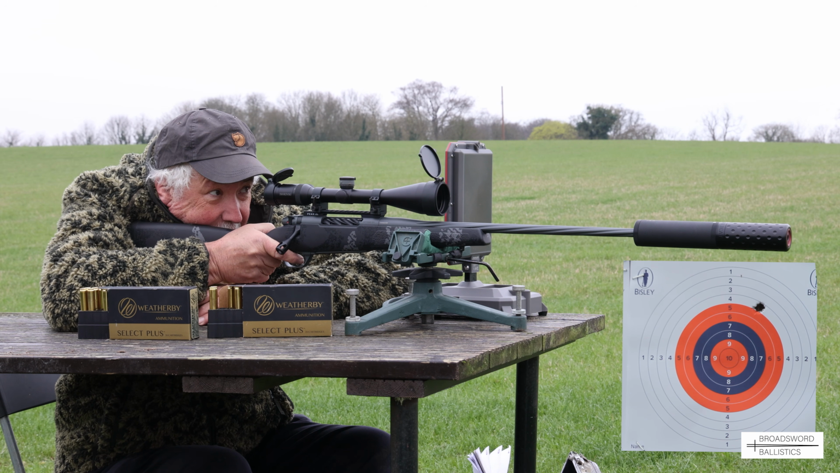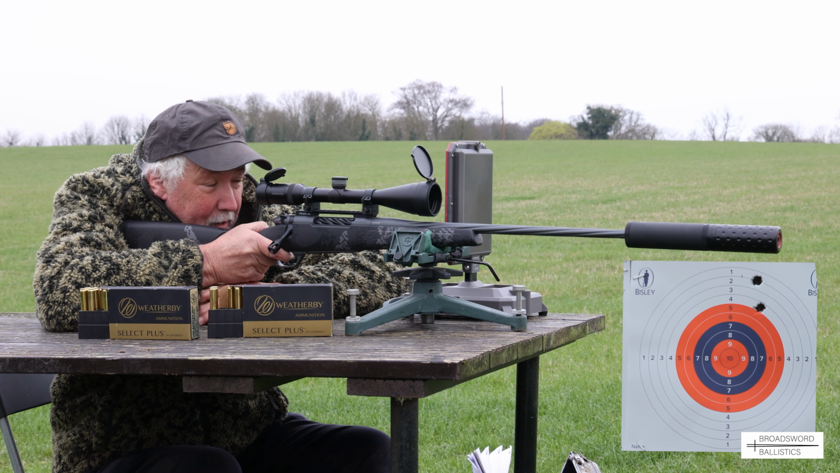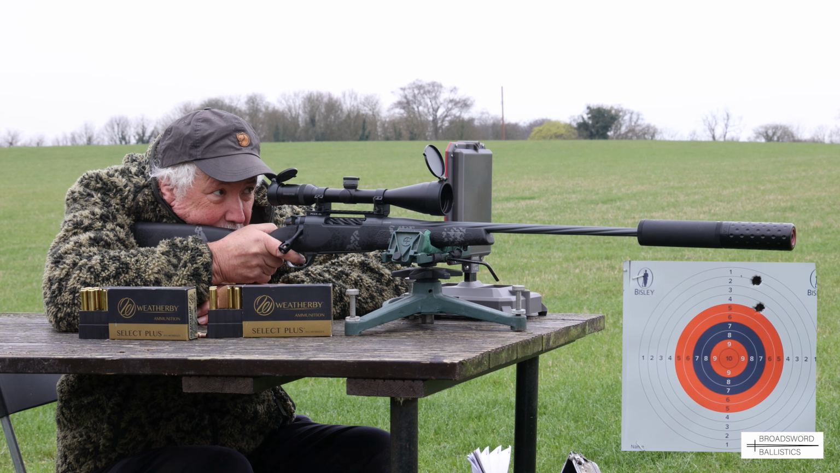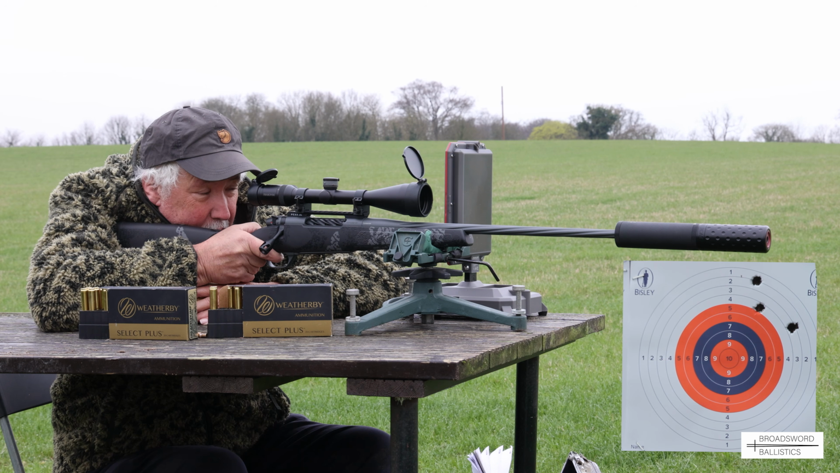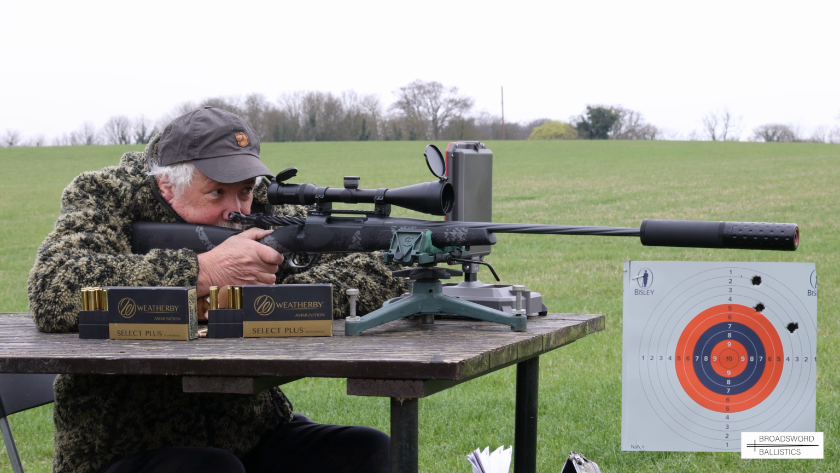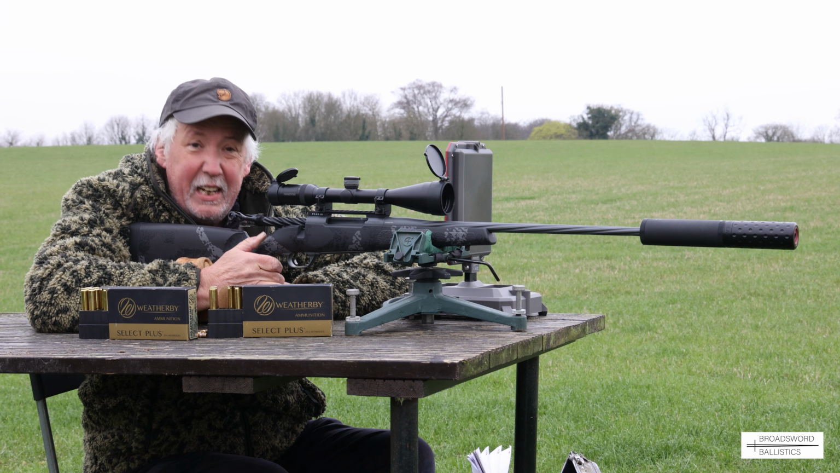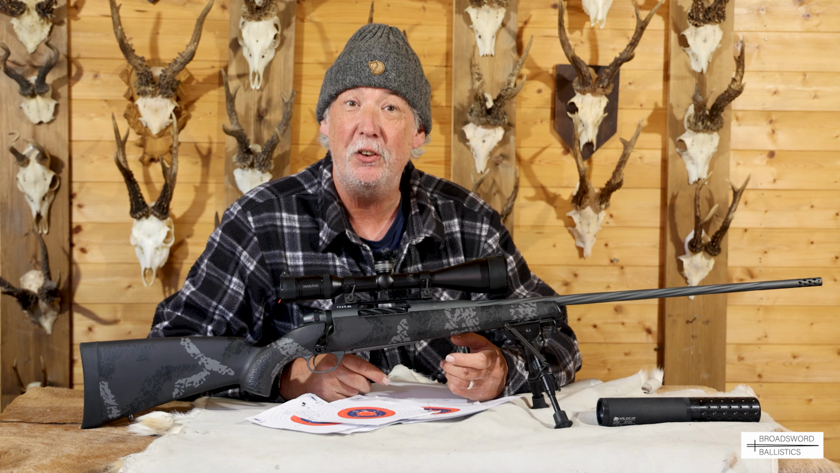2919, that's not far from the same velocity, is it? Heavier bullet. 2919, cool, really consistent. Or a little bit higher, that's a shame. 2910, very consistent, but didn't like the accuracy. That was 1.5 inches. Okay, so that was the factory.